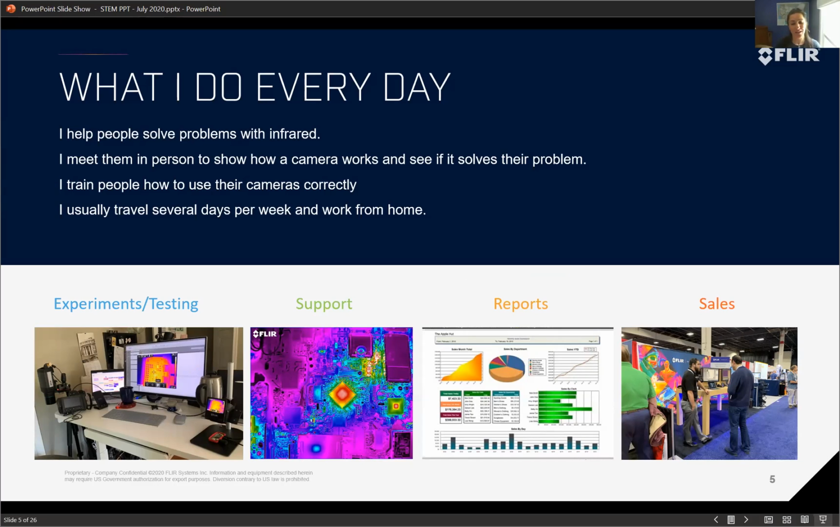These are even prettier graphs than I get to work with. A lot of it is just a boring old Excel spreadsheet. And everybody's job, no matter what you do, will involve a lot of reporting. And then I also do sales, again, not during a pandemic, but during normal times.